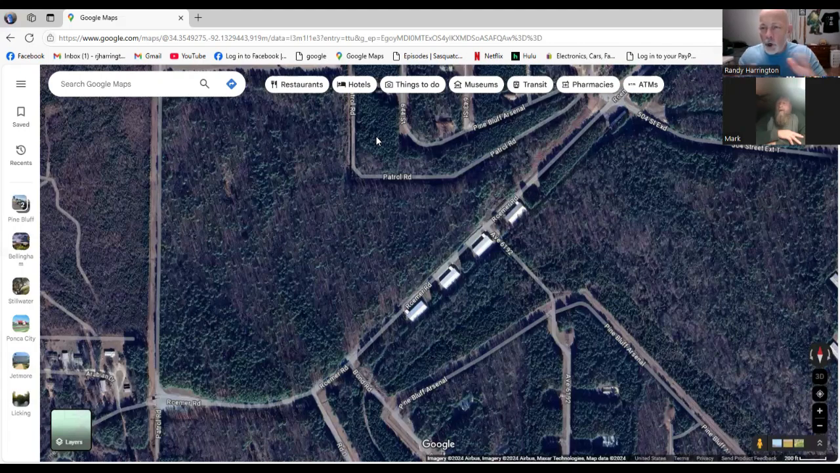So was your bunker open walled, or was it closed in? No, it was totally sandbagged in. I mean, it was like a pillbox.